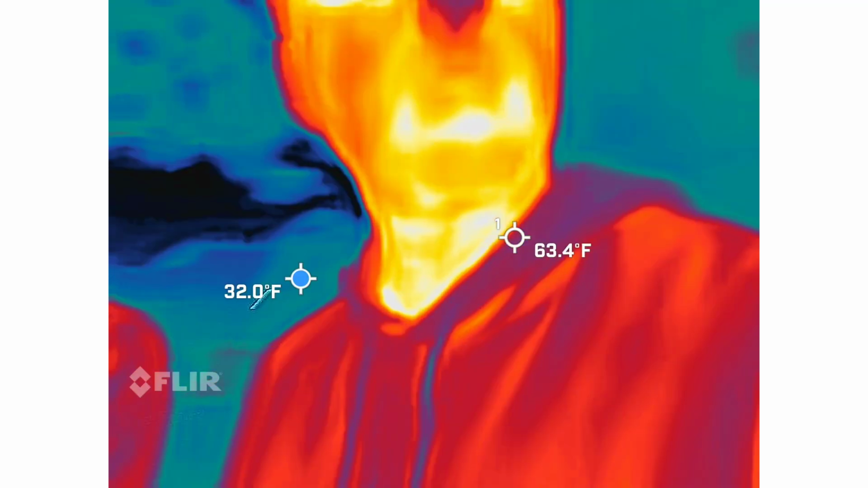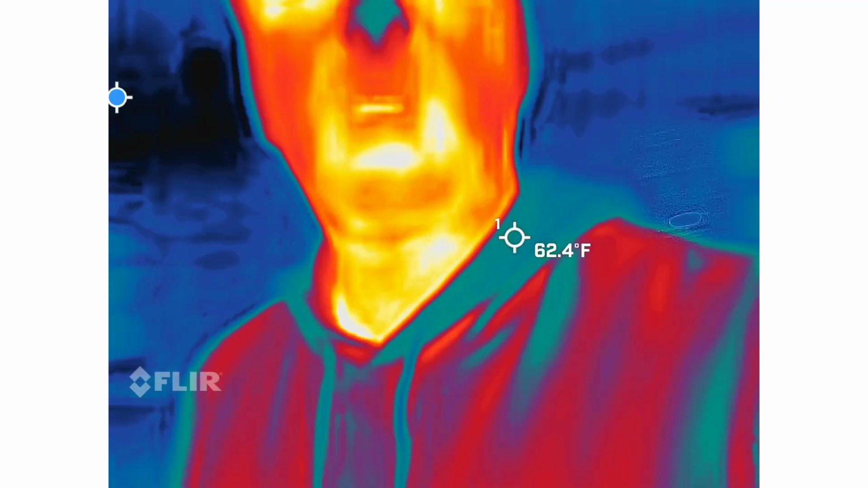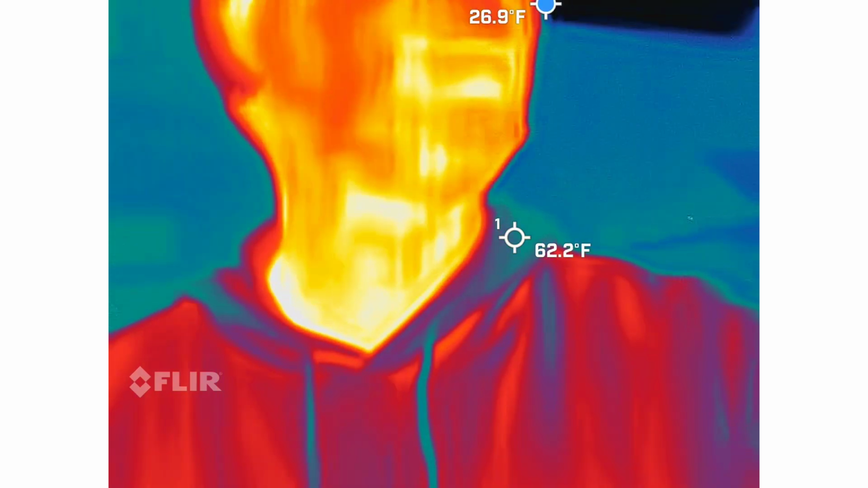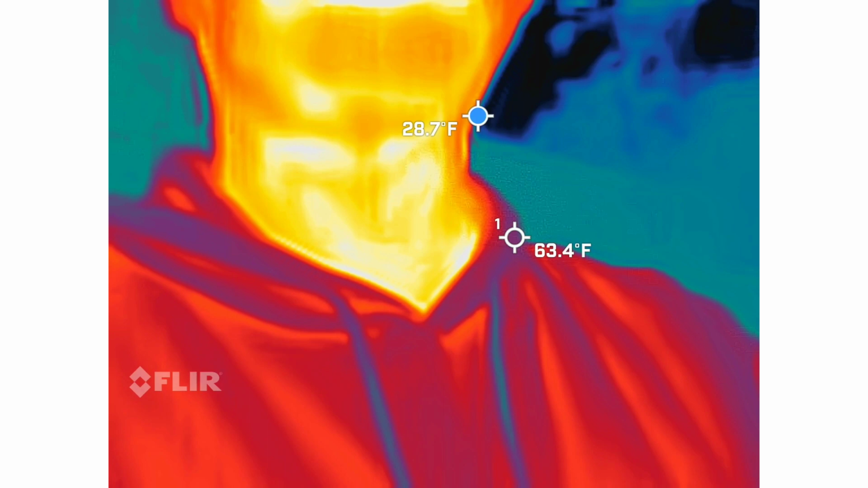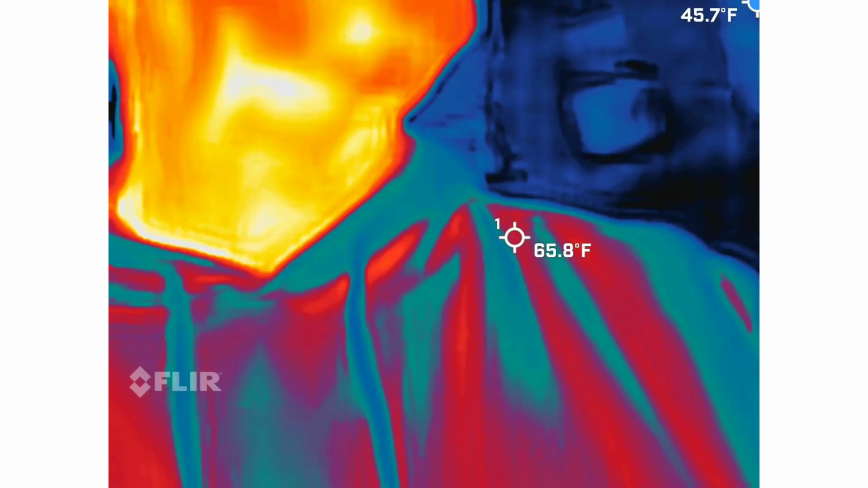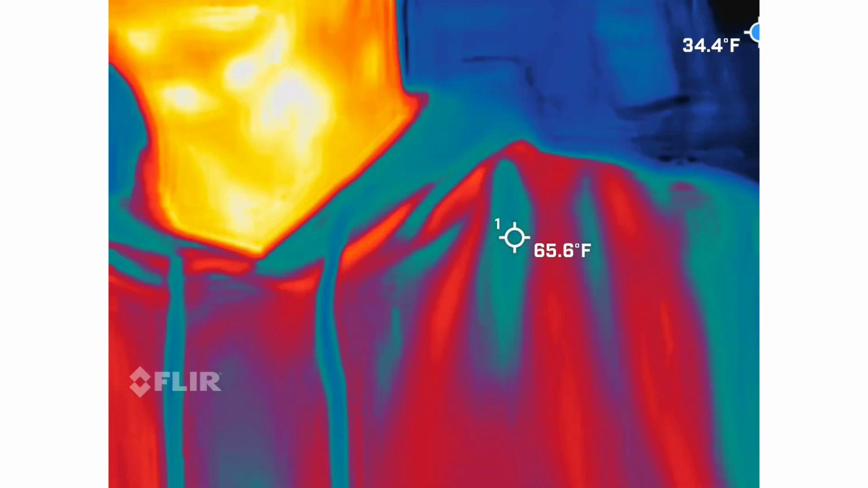Outside of a ghost hunt. Come on, guys, it's interactive. That's why you signed up. What are we looking for in here? Heat. Yeah. Not heat. No, cold. Cold. There we go. Look at that group effort. I love it. So you guys should be able to see me in there.